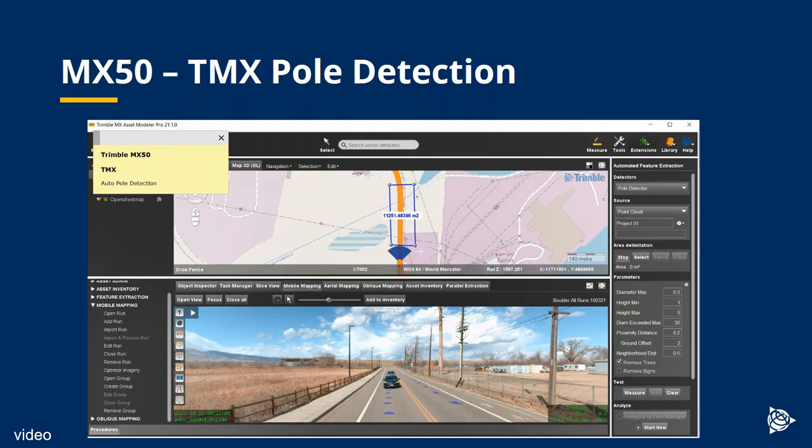I'm basically going to tell the software, can you please go and find poles in that area of interest. So the routine is started, and you will see in the map window at the top, the icons start to appear in the map display as poles are detected.